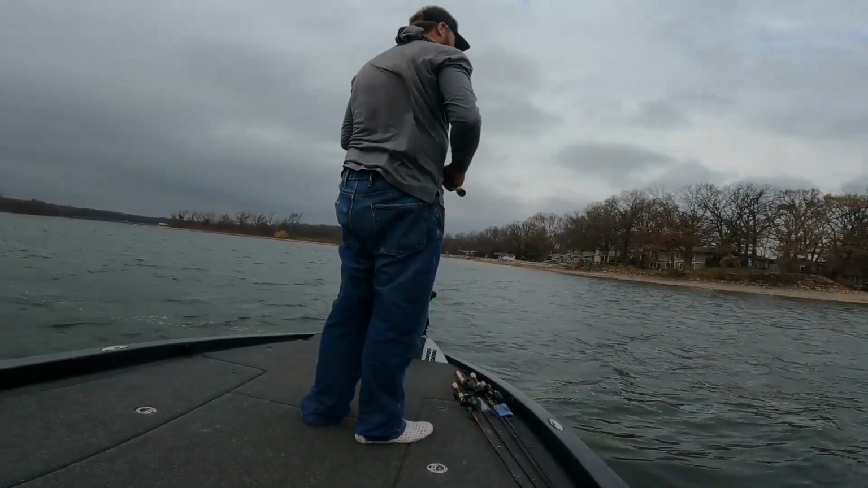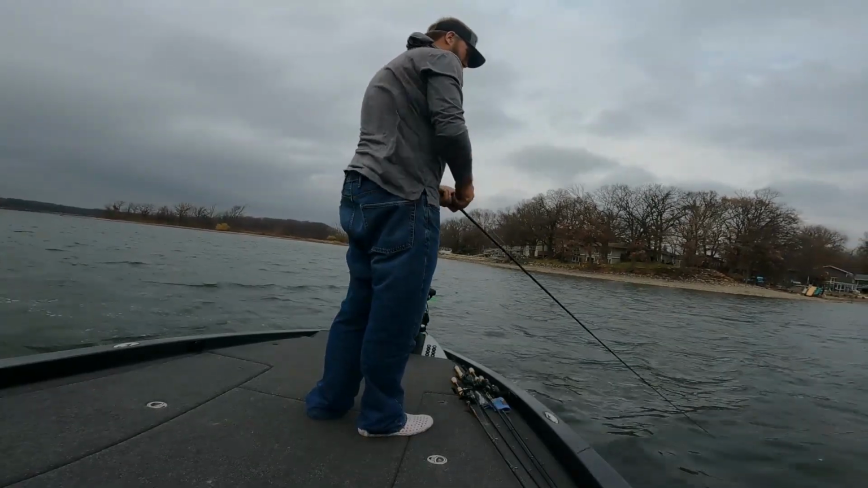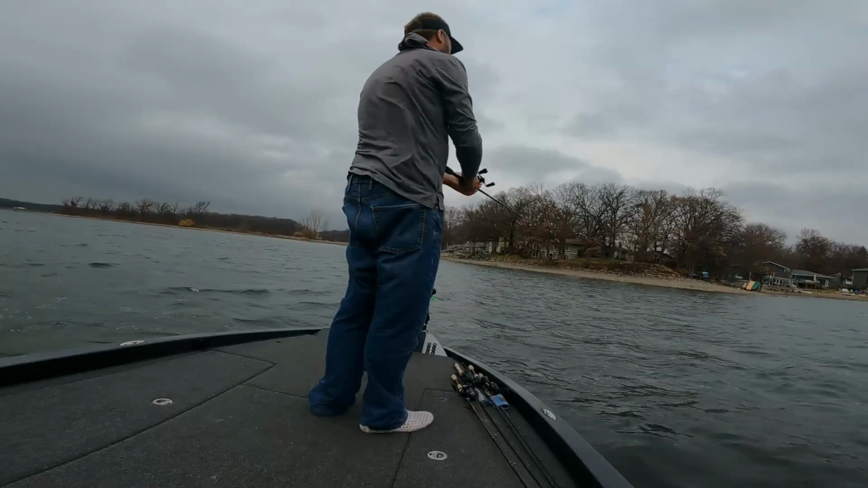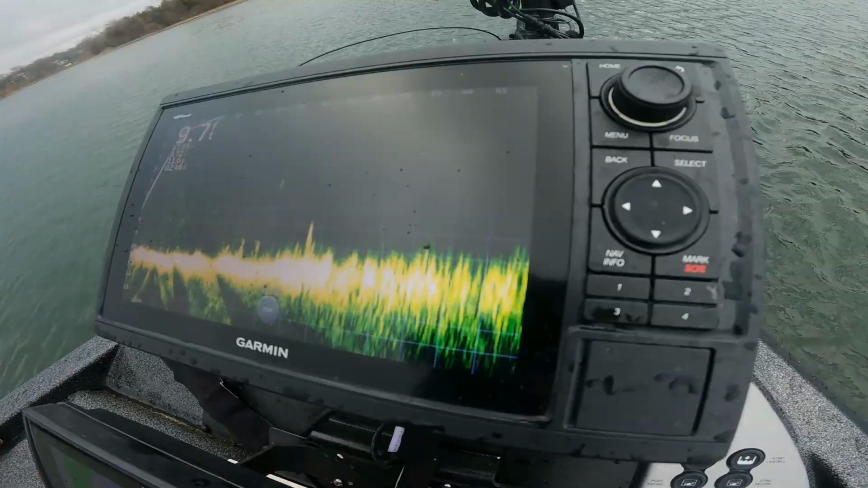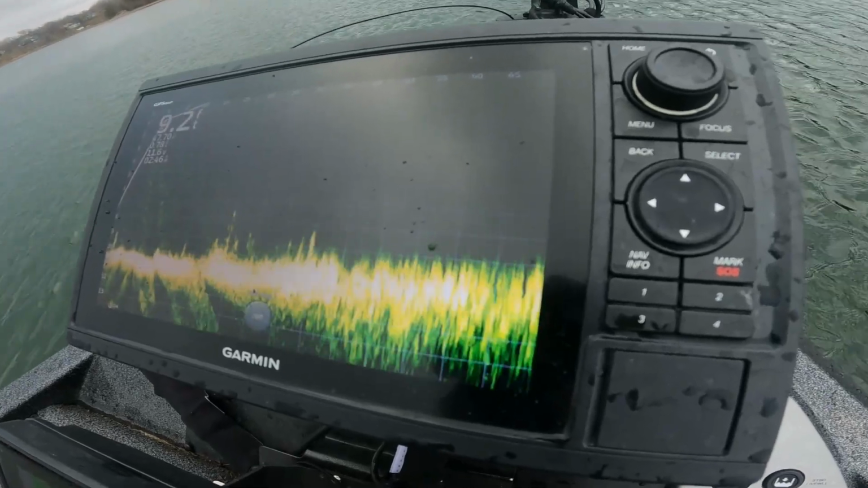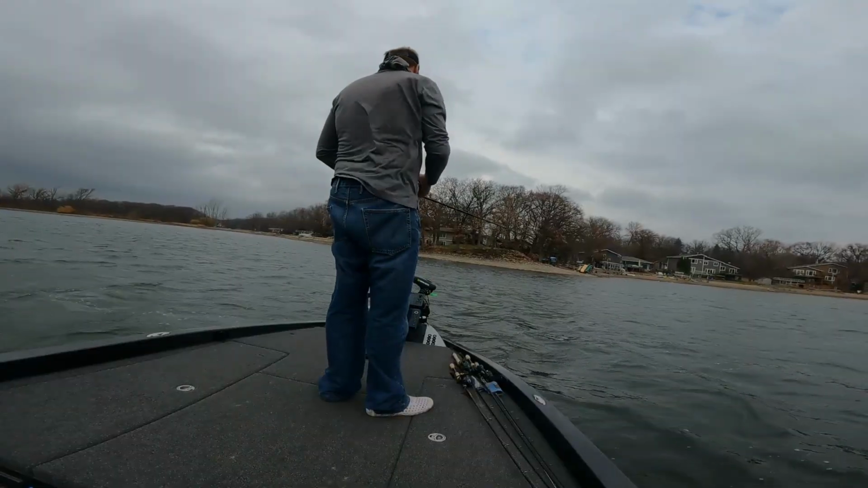When I saw the water temp still hovering around 50, high 40s, I thought I was going to be able to catch them like winding a chatterbait around shallow grass. I had no idea today was going to be the day that I really learned something about my Livescope that I just added to the boat at the end of September.